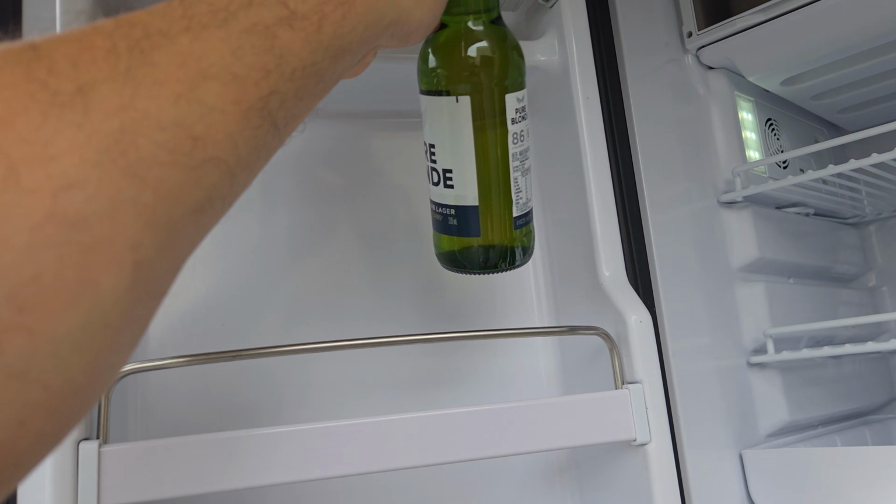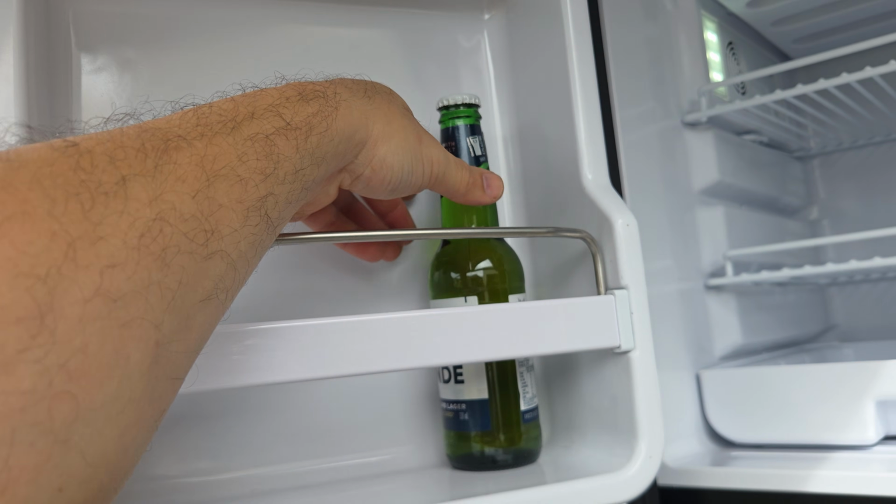Because a fridge test isn't a real fridge test without beer, the second test looks at how efficiently they cool that beer down. I put a warm bottle of beer inside of each fridge at the start of the test to see which one cools down best at the end of the test. For the chest fridge, I put that beer right at the bottom, and for the upright fridge, I put it in the door card.